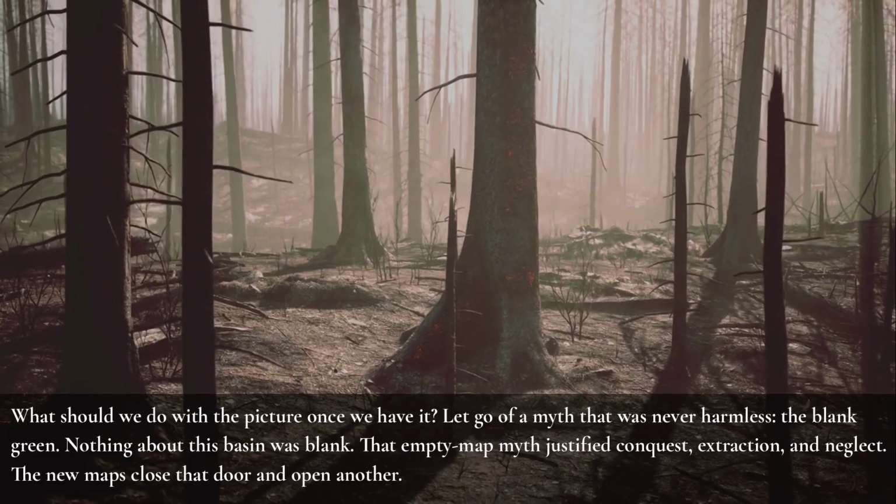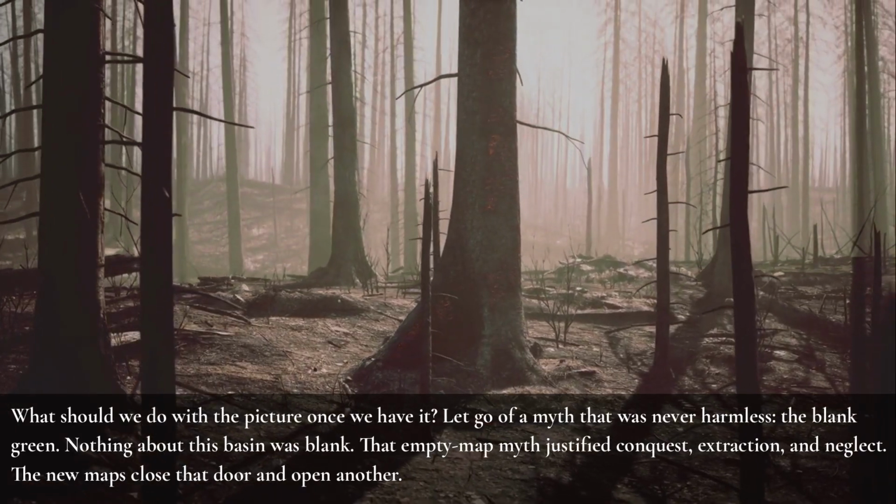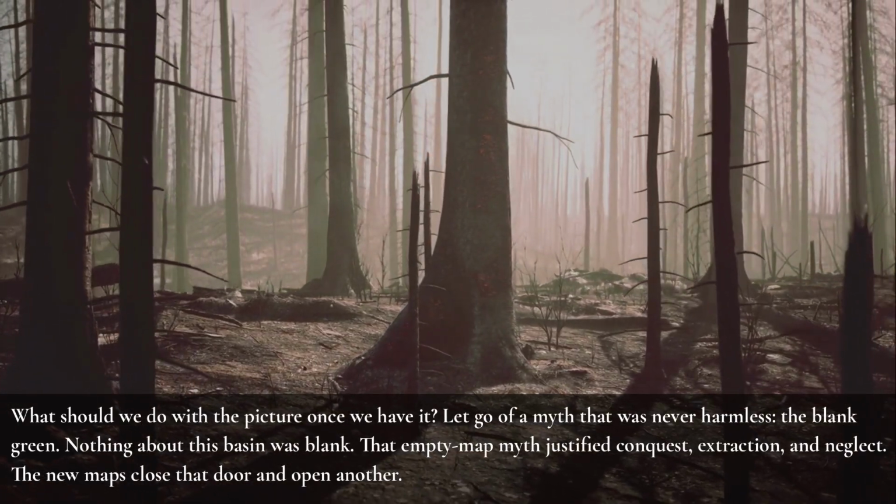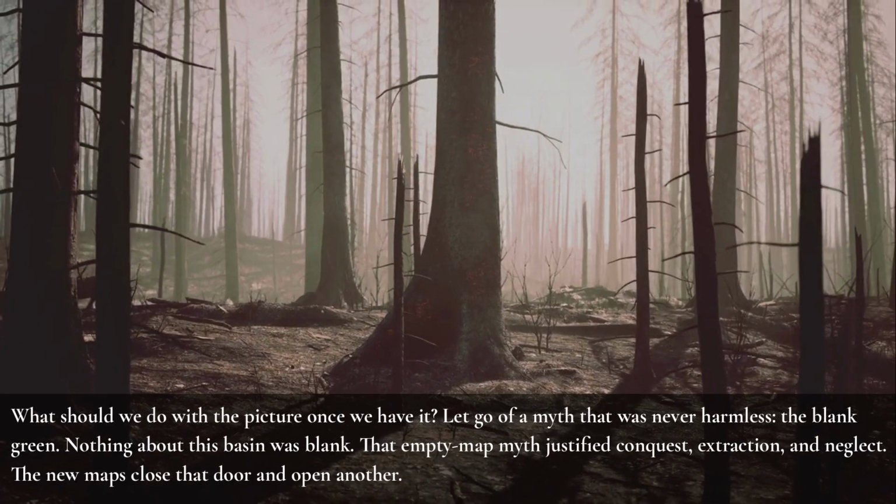What should we do with the picture once we have it? Let go of a myth that was never harmless, the blank green. Nothing about this basin was blank. That empty map myth justified conquest, extraction, and neglect. The new maps close that door and open another.